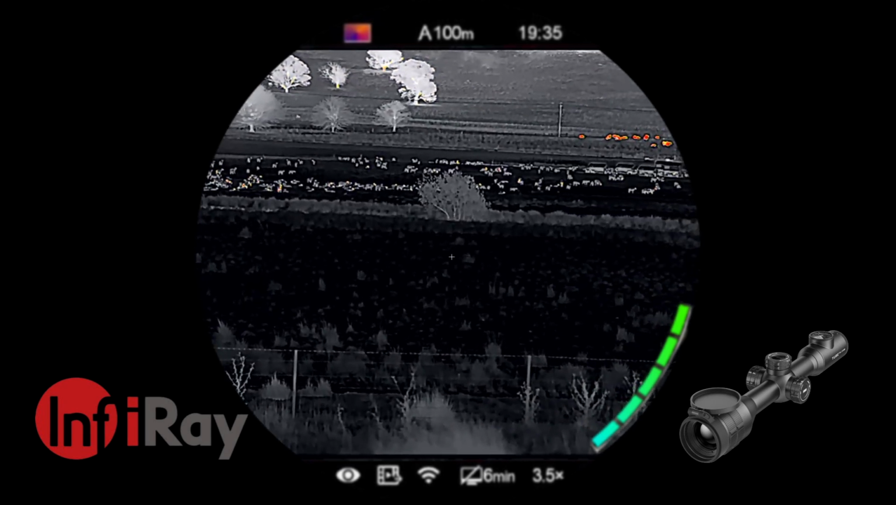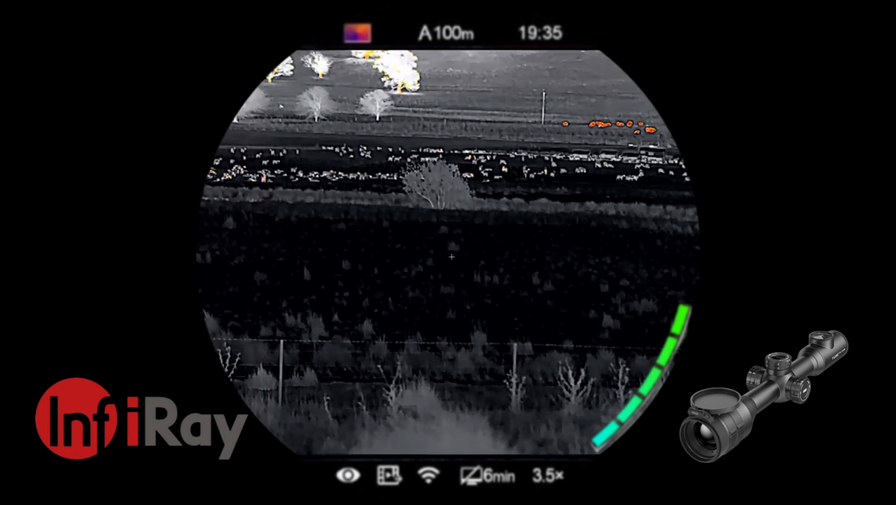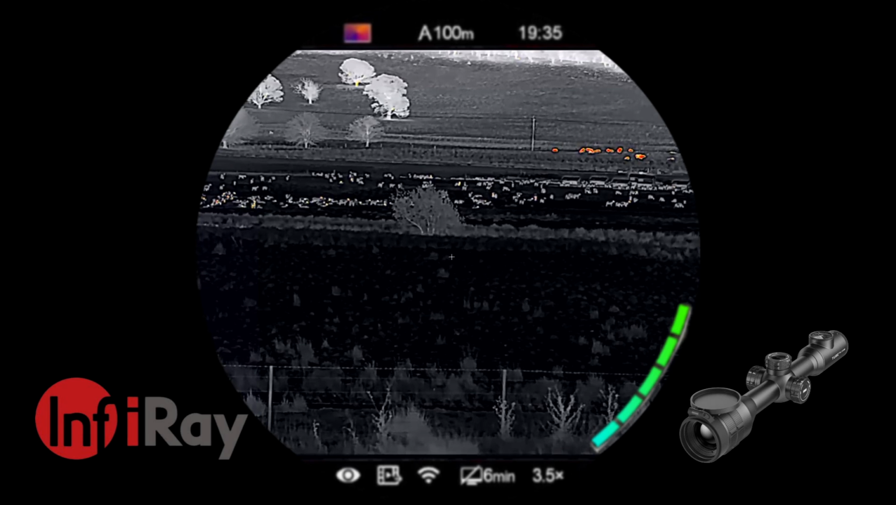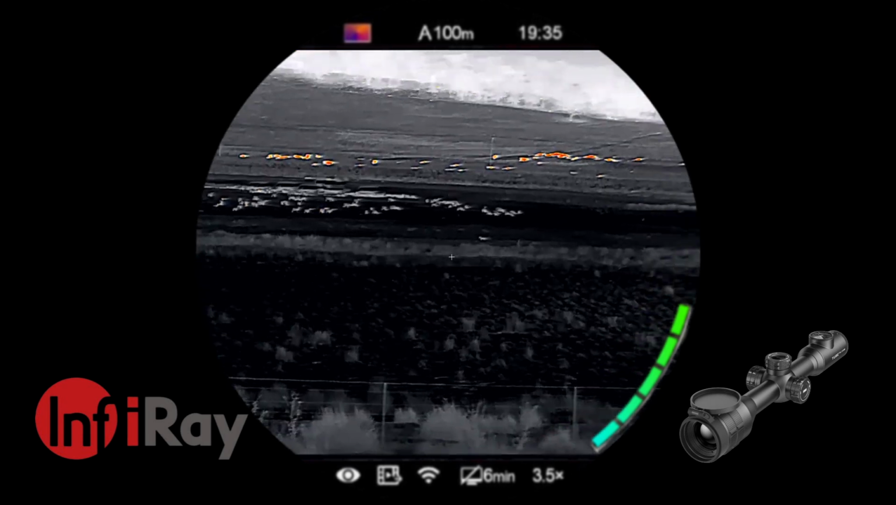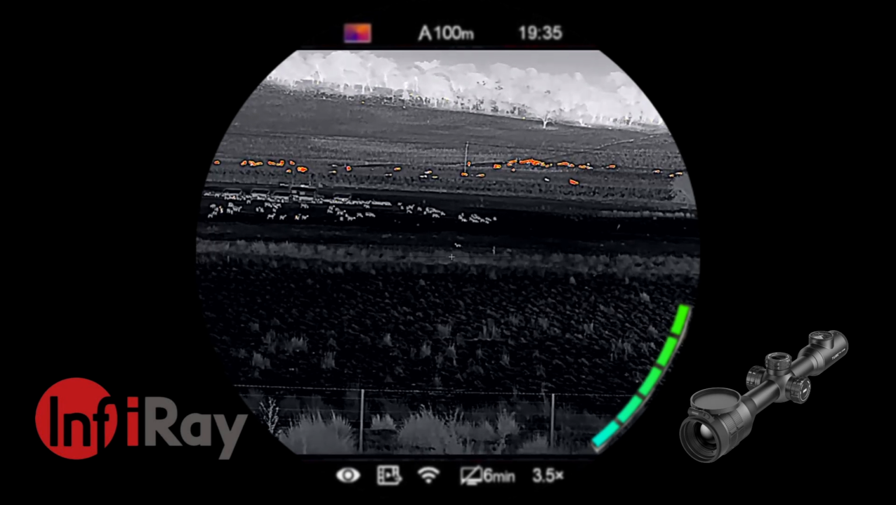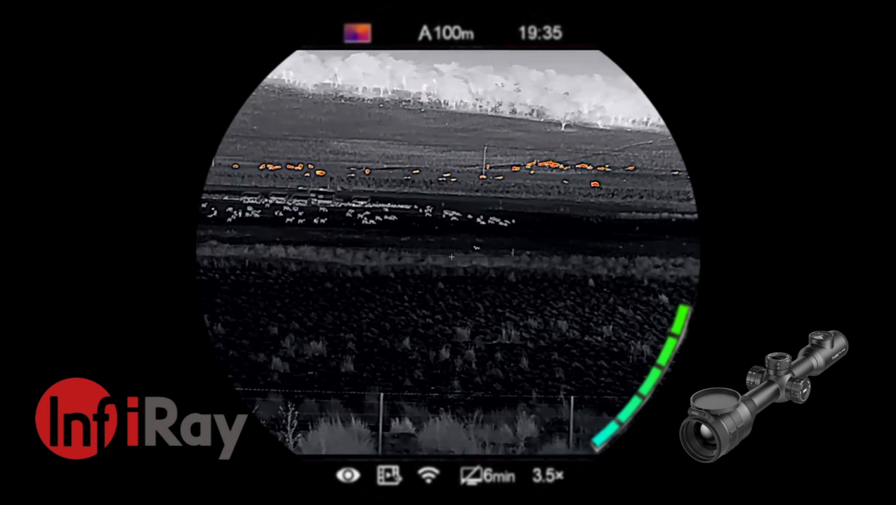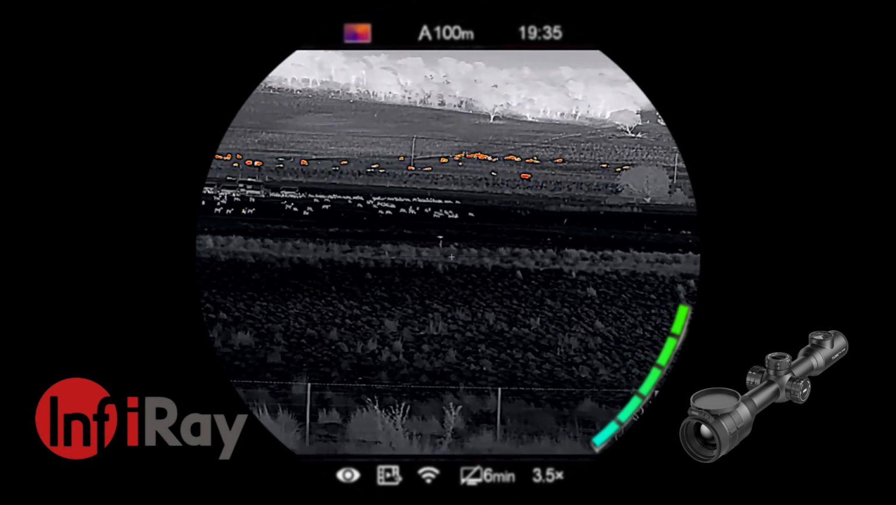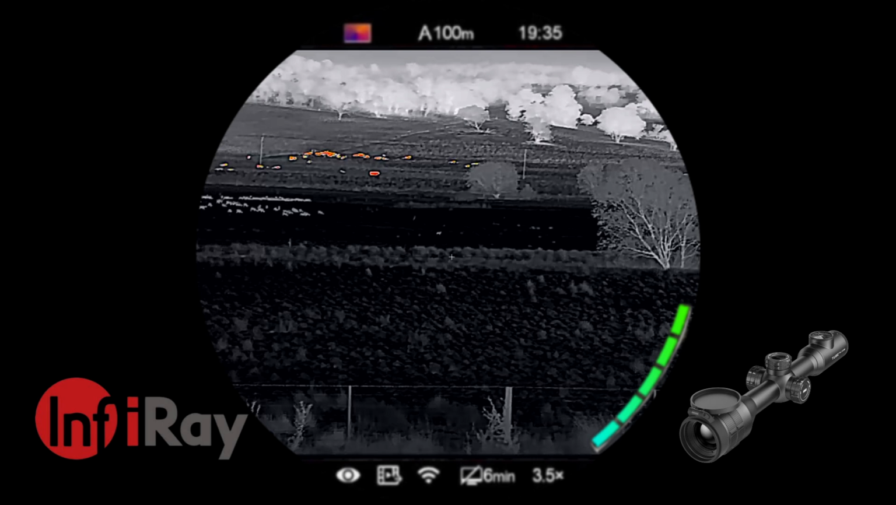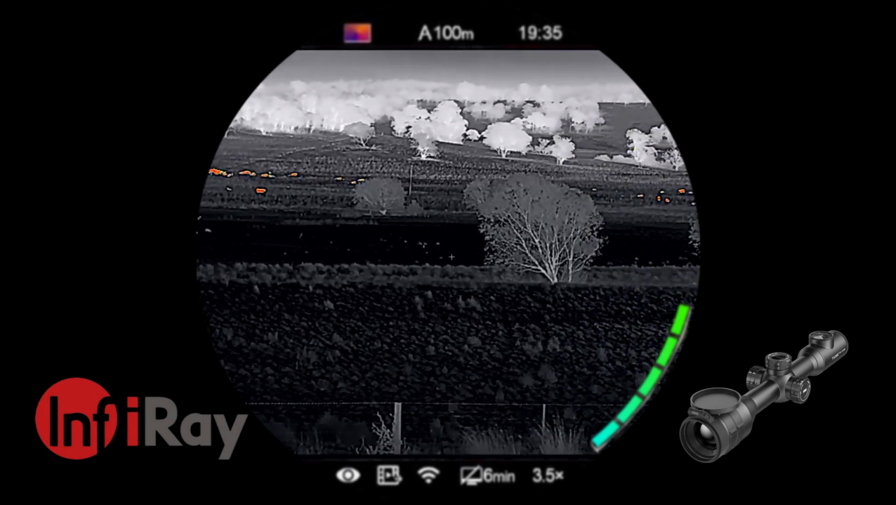It's a bit hard to tell which way he's going. Looks like he might be moving closer to the sheep, in which case I'll have to start whistling. Oh, there he is. Okay, he's popped up again. I'm going to try whistling. He's not in a good shooting lane right now, and I don't know the distance, so I'm going to give a whistle, see if we can't get him to come back this way. Oh no, he's running. Why is he running? Yeah, it looks like he's running away from me. Bugger.